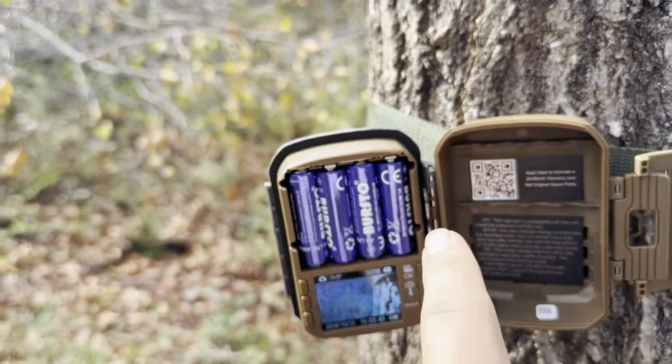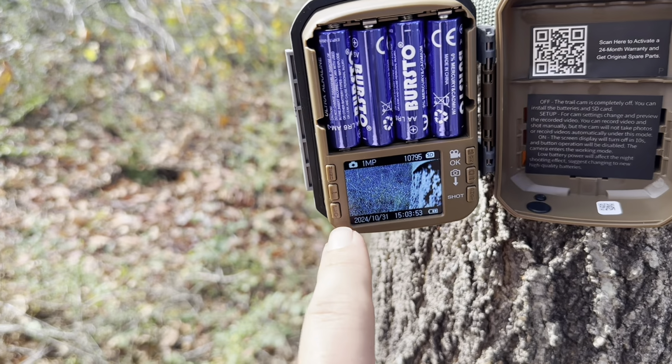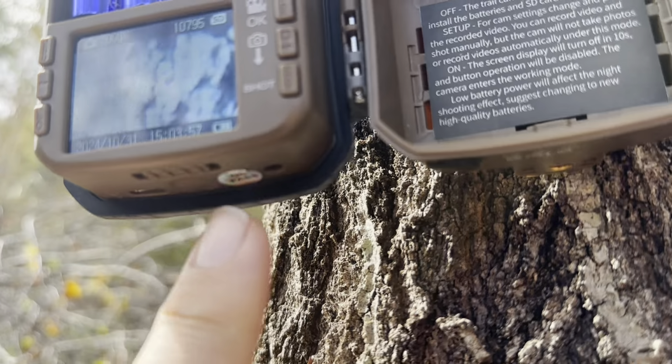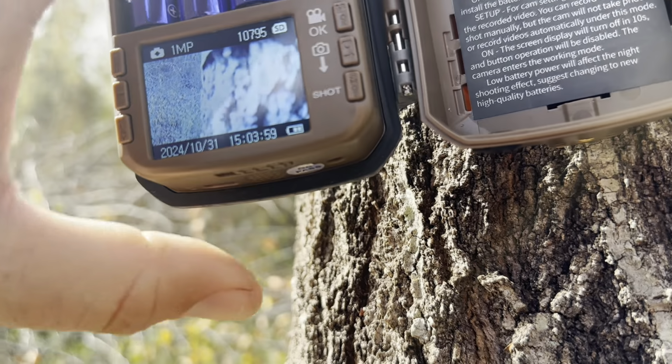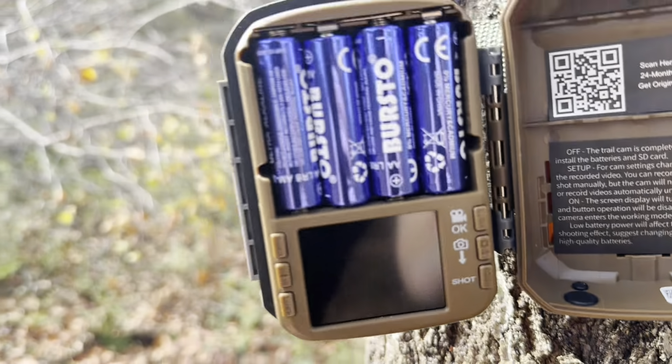So on this camera, once you have it set up and installed, to look at any pictures or videos that you've captured, you're just going to push play. Once you have this little part here right on the bottom, you're just going to put it in the center. So all the way to the right is going to be off, and that'll turn off your screen. All the way to the left is going to be on.